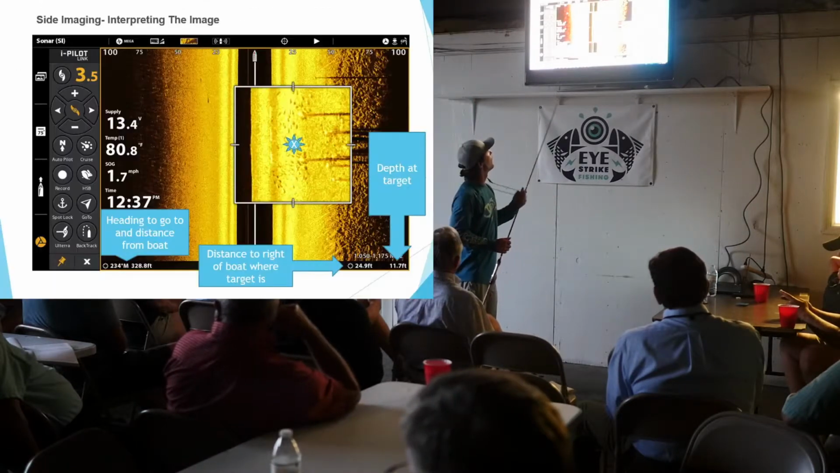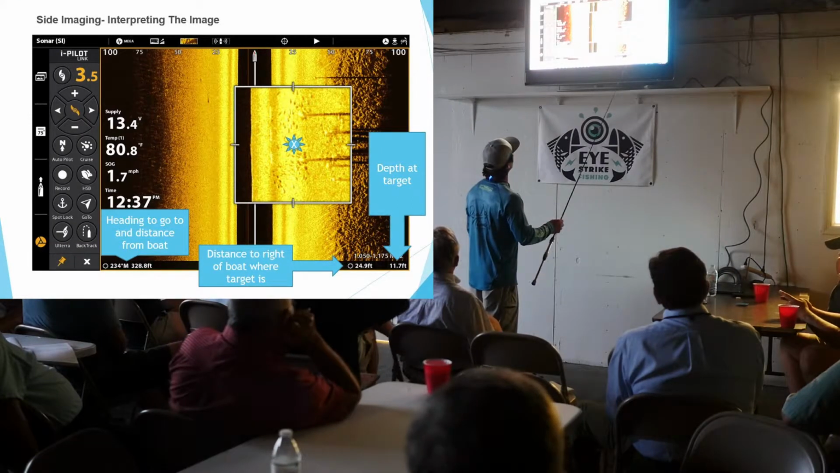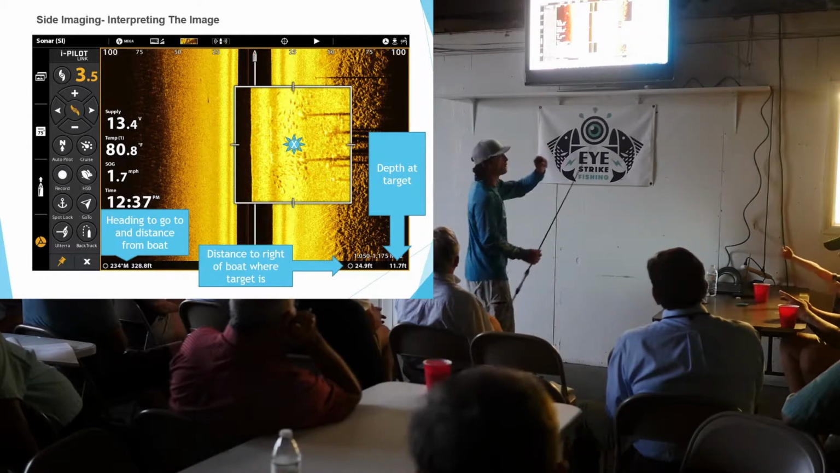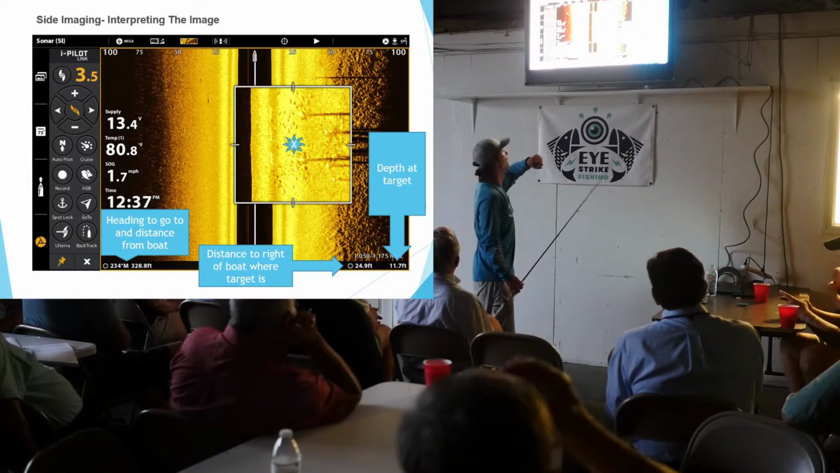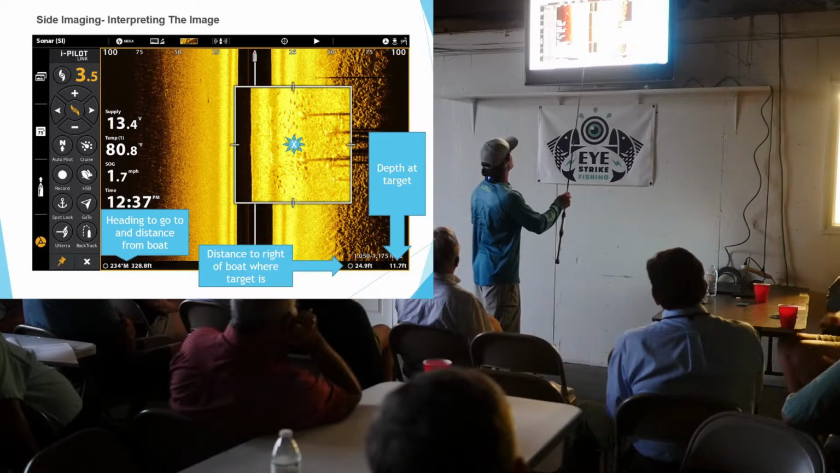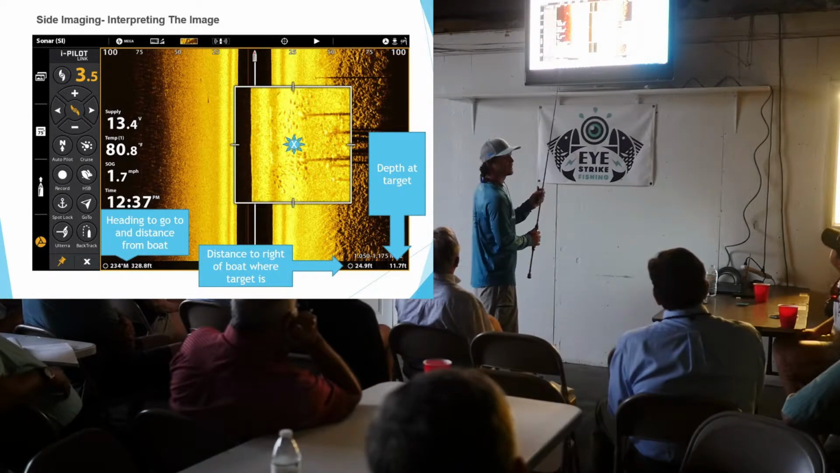So here we go. Talking about what we've got going on here. So we've got depth at target. So this is just like when I had my smaller arrow key and we were talking about the depth at target. What I've done here is I've actually zoomed in on a specific location.